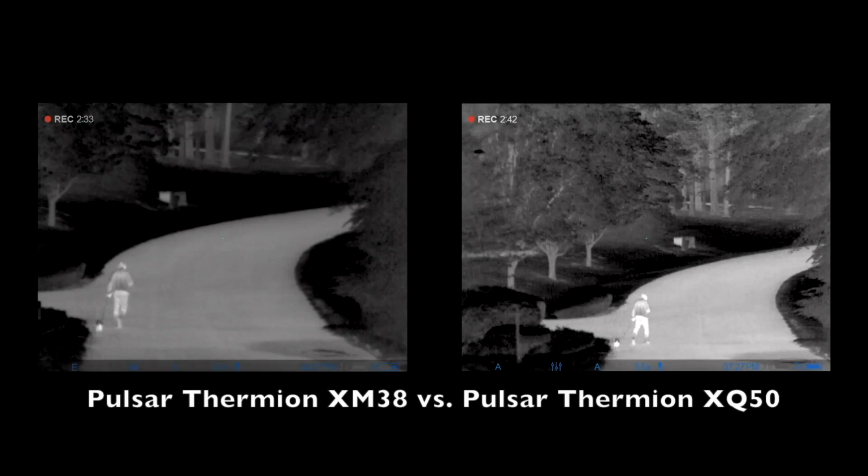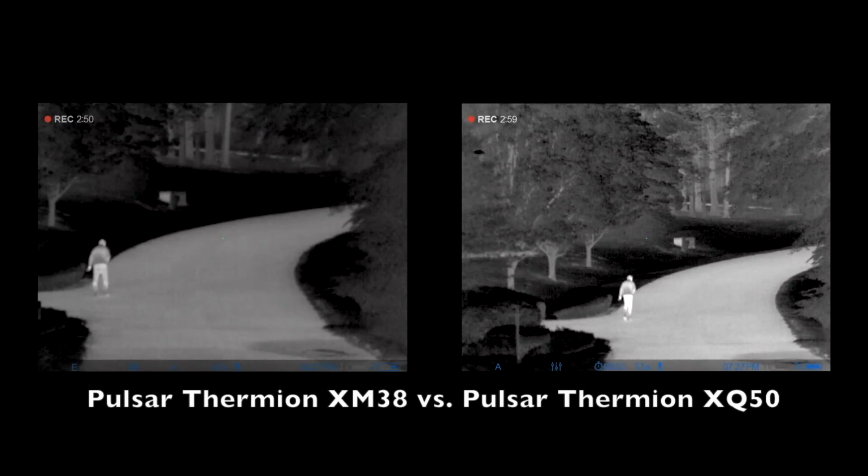And I think you can clearly tell that the XQ50 has more detail, more clear, better picture. I think overall a better picture. So those are the differences. But again, that XM38, I know we're talking about it, it's discontinued. You can't buy them brand new anymore. There might be some used ones out there, but that is a discontinued scope. This is not necessarily the replacement, but it is a new scope for 2020.